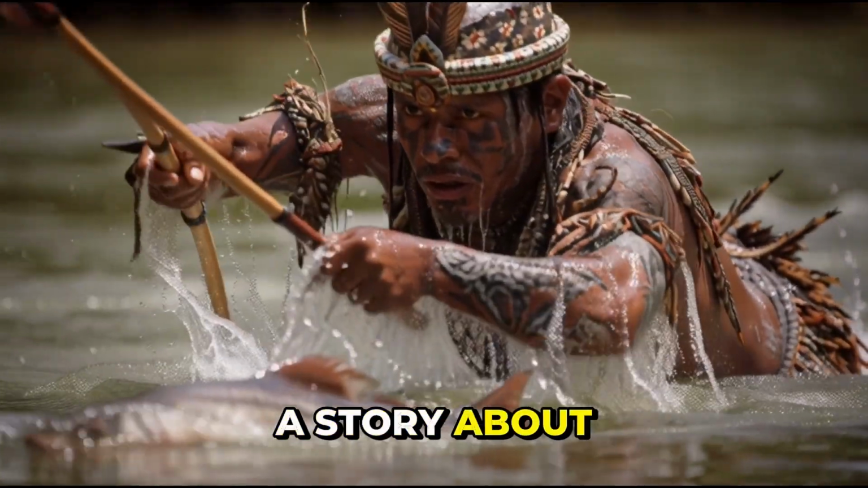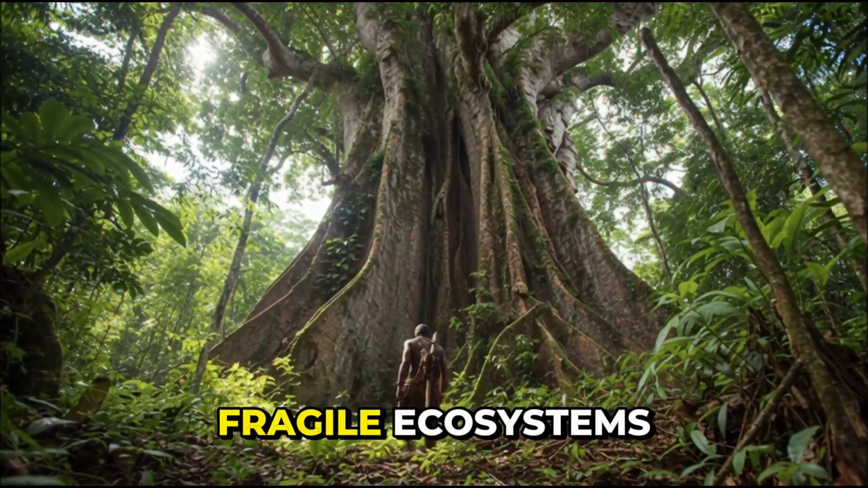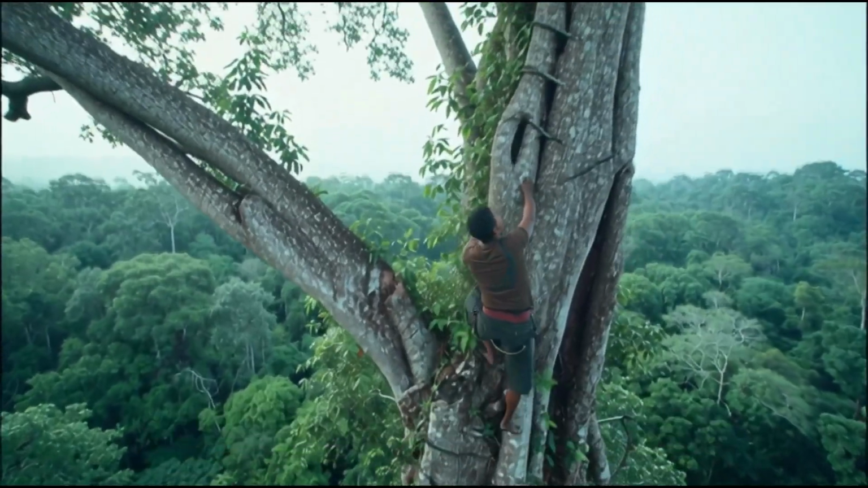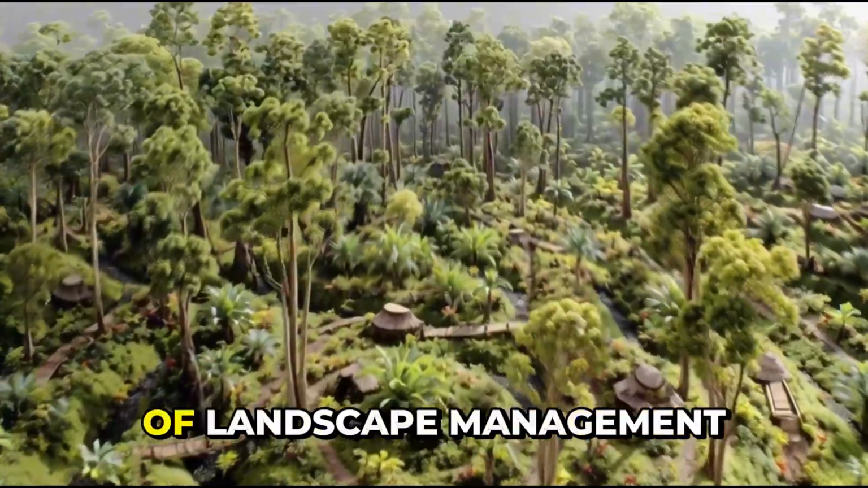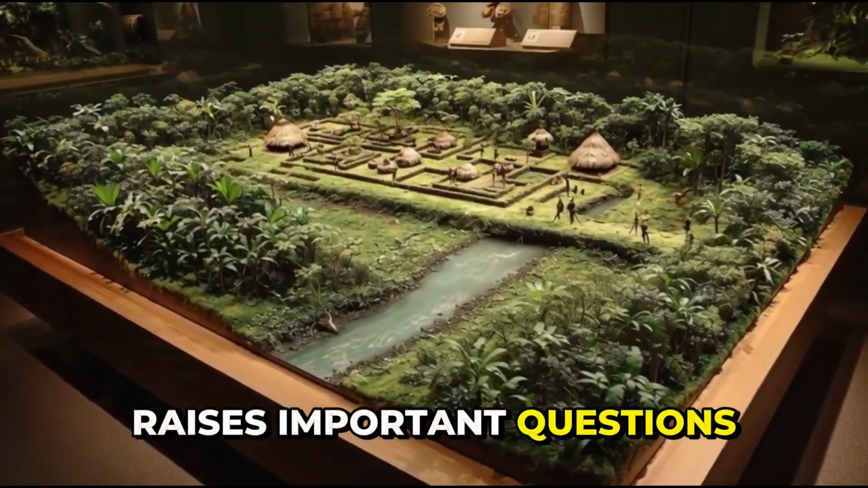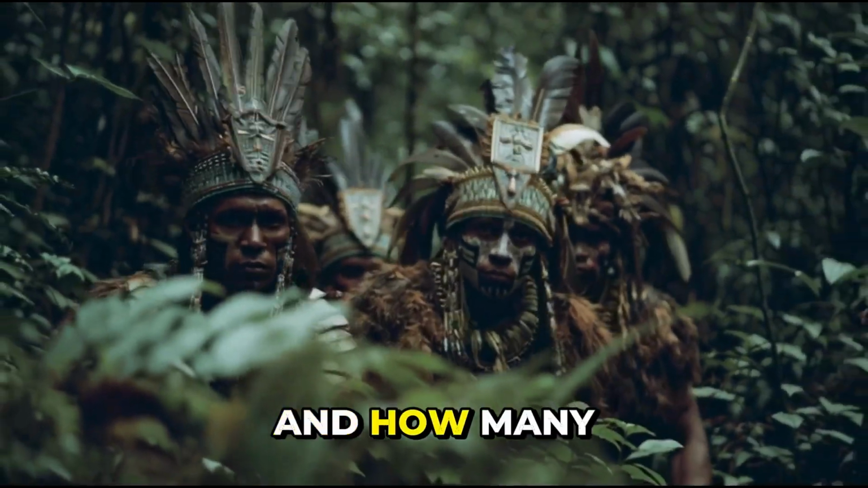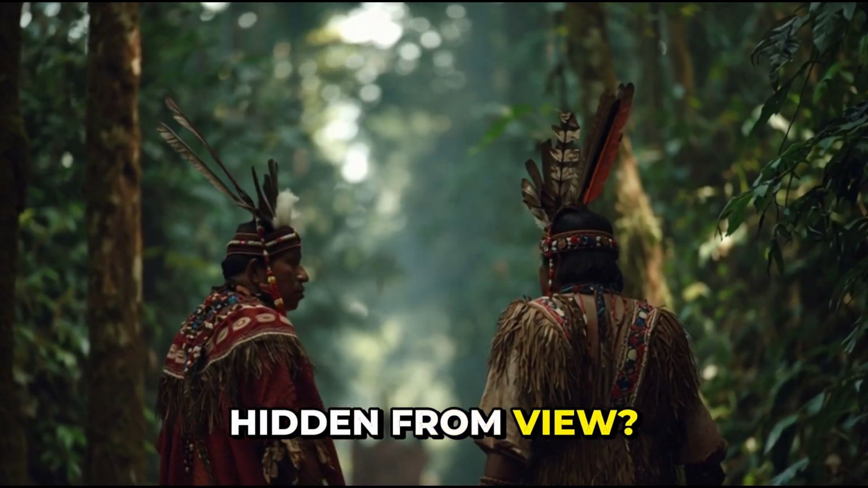This isn't just a story about the past. It changes how we understand human interaction with fragile ecosystems. The idea that dense human populations are incompatible with rainforest environments may not be accurate. According to researchers, these societies demonstrate a model of landscape management that worked for centuries. That raises important questions. What knowledge was lost? What practices could inform modern sustainability efforts? And how many other regions remain unexplored simply because they're hidden from view?